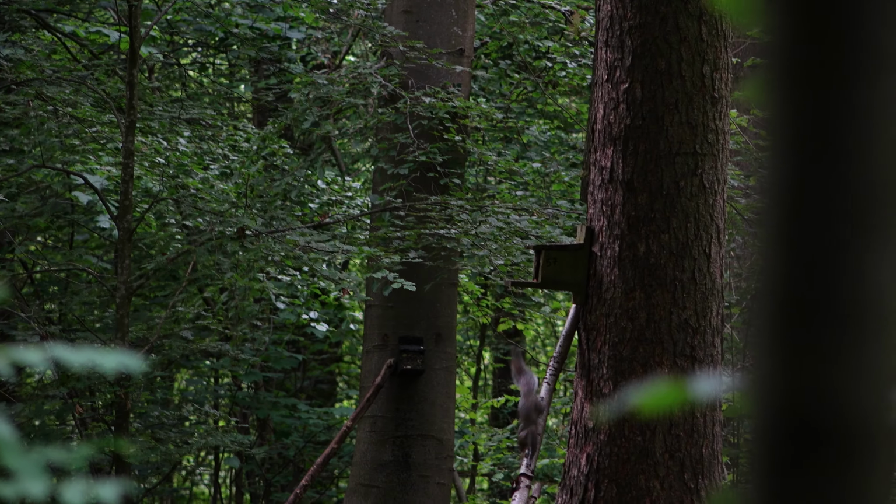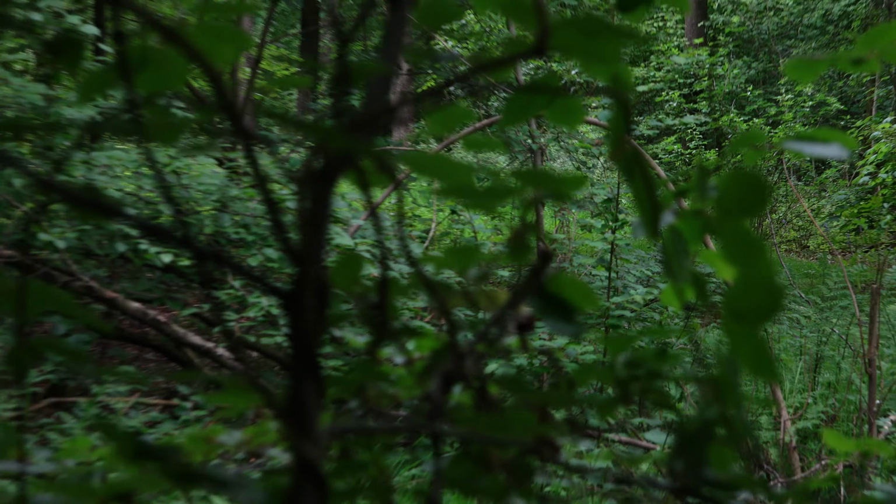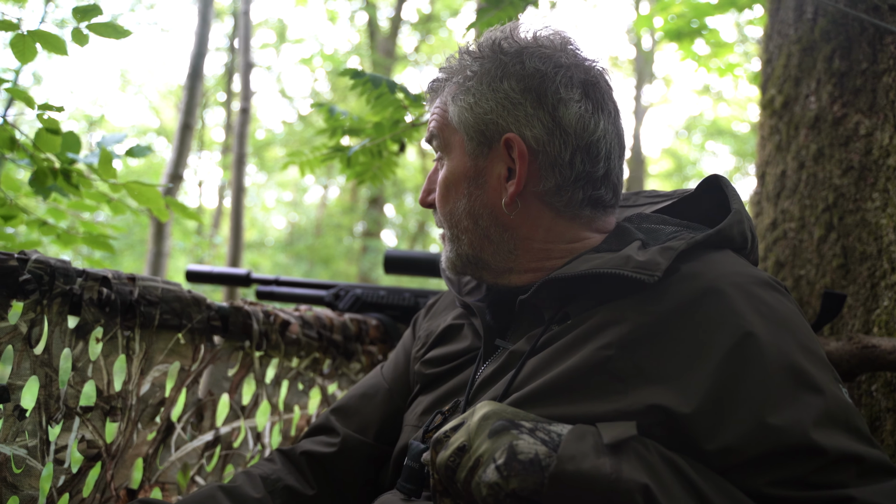It shows you the importance of getting that last grey, because 10-15 minutes afterwards a red's been on the same feeder, and that's what we're doing this for. The disease is passed on just by association and being in close contact, so that's one less chance of it happening. So even though the red's hopped off, it'll be back and hopefully we'll get some more footage of it.